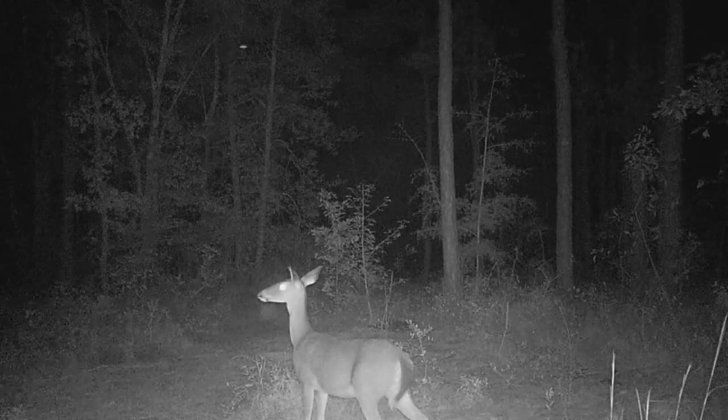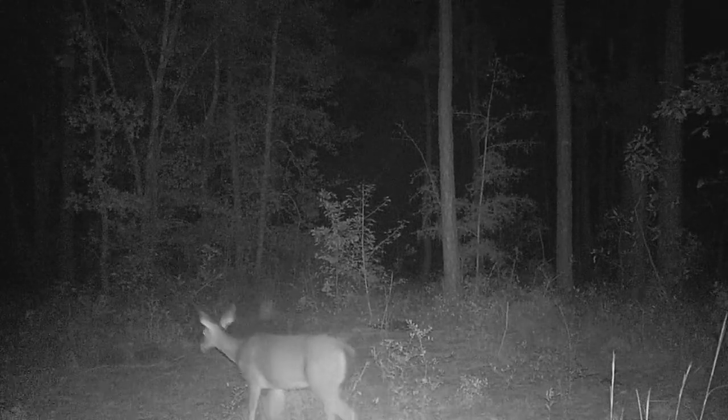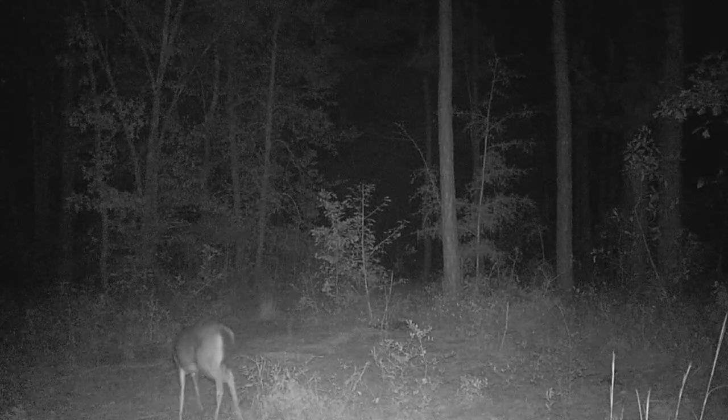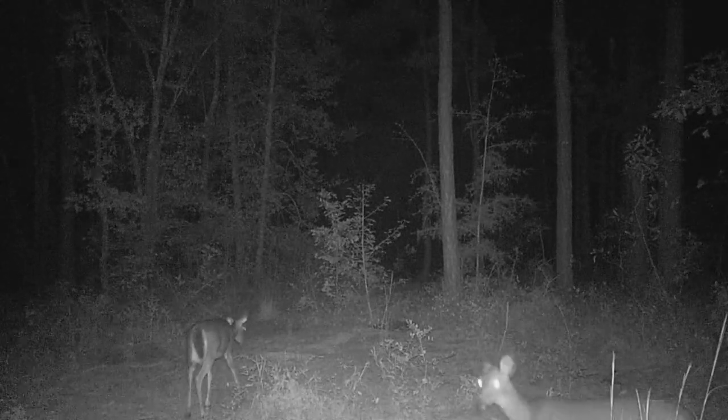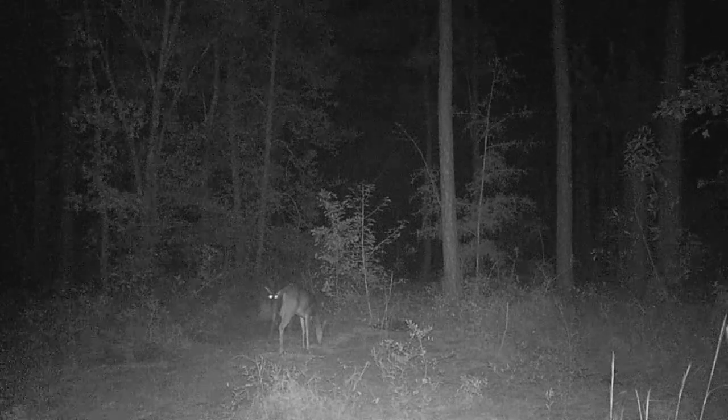Still not going for the attractant. Spy point got her. Another doe checking things out. Looking at the camera, munching on some corn.